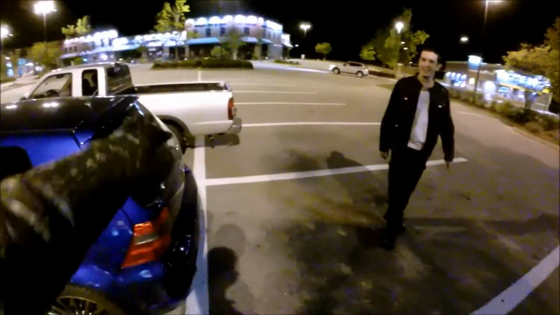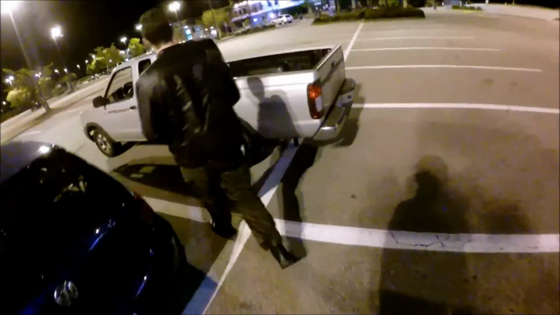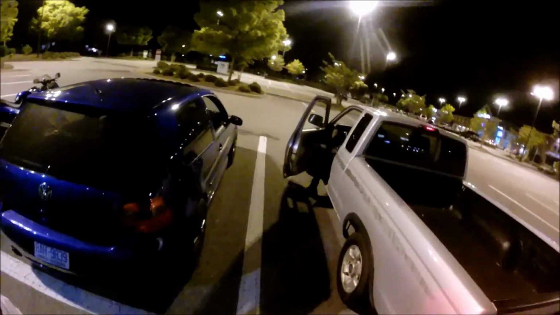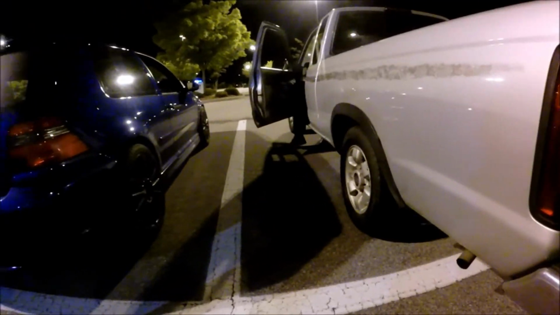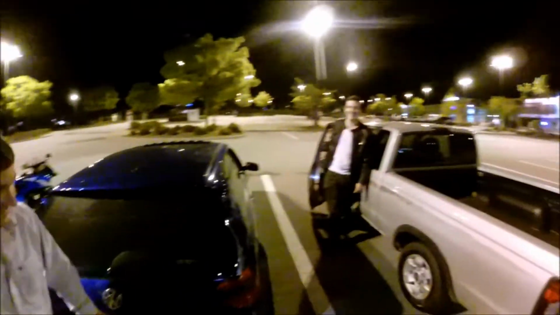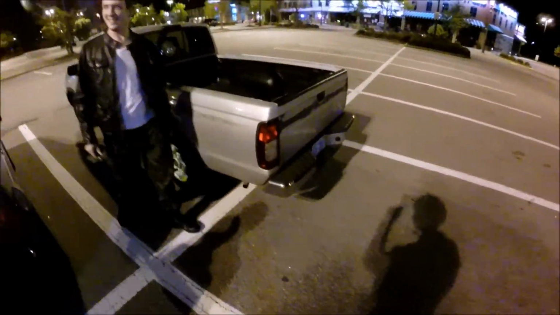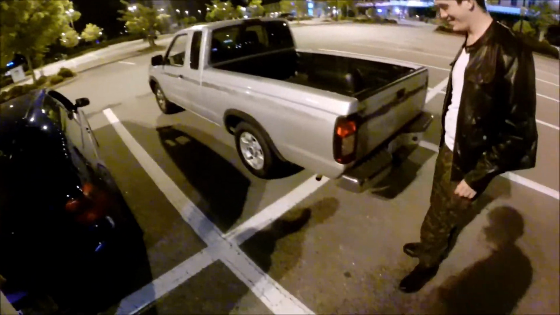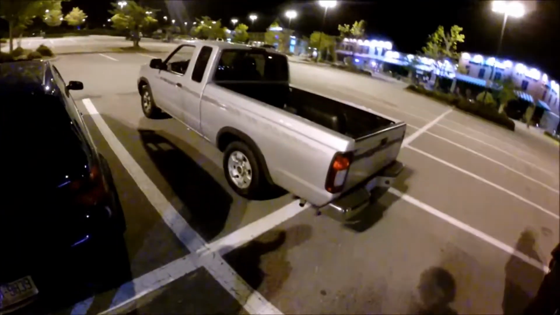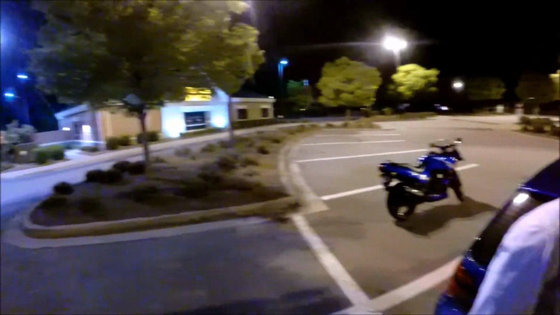Nice. You want to do your truck now? Sure. All right. Oh, this is gonna be awesome. Oh, definitely good. I actually do not know how this thing sounds. Hey, keep it neutral. Wow, Grant, that was impressive. Not bad. Was it a Nissan Frontier? How many ponies you got in there, Grant? Like 140?